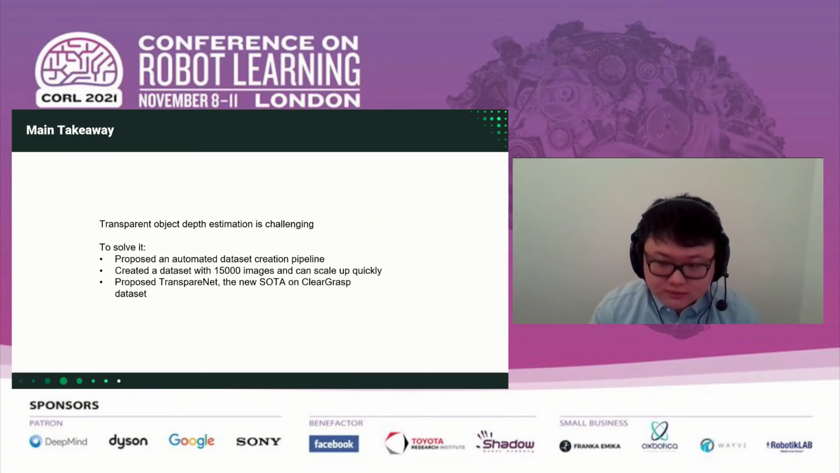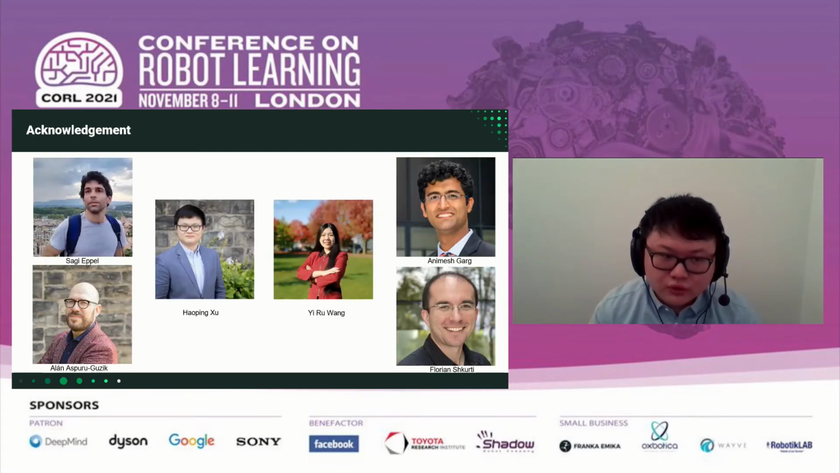In summary, transparent object depth estimation is a challenging task that requires ongoing research. In order to solve this problem, we propose an automated dataset creation pipeline and collected a dataset with 15,000 images, with the potential to scale up to additional objects quickly. And finally, we proposed TransparentNet, a joint point cloud and depth completion module, which is the new state of the art on the ClearGrasp dataset. Finally, I want to thank my co-authors and my advisors.